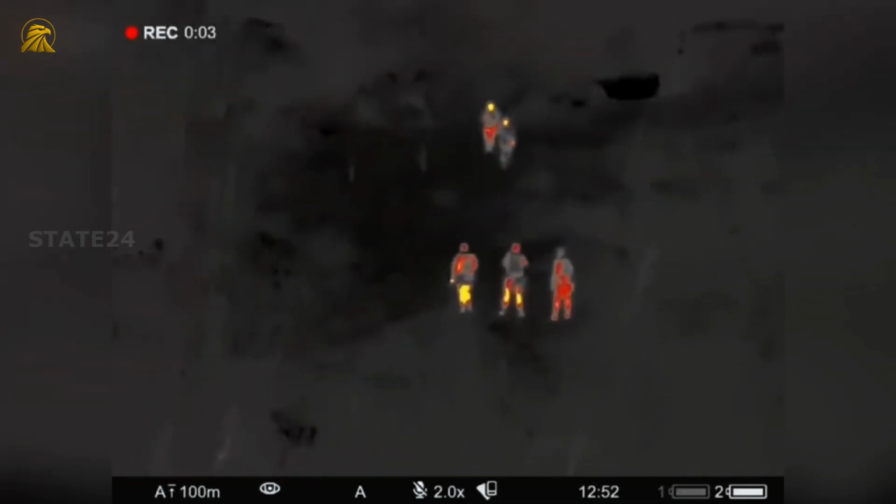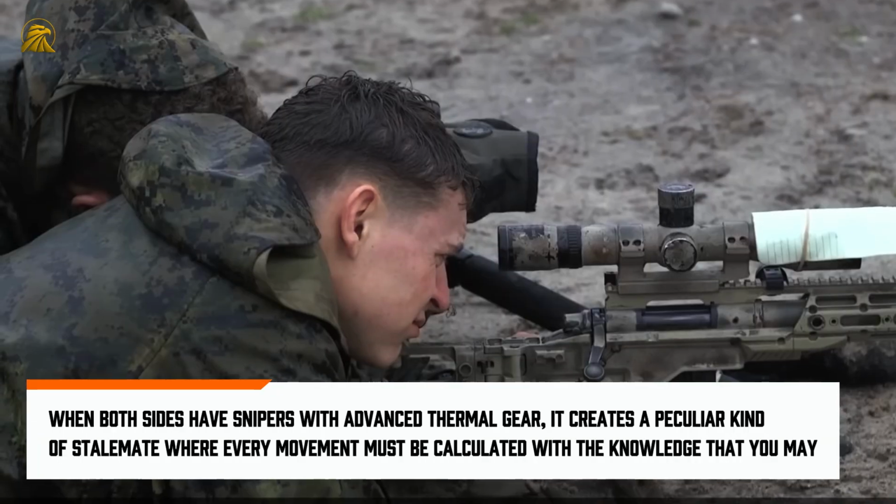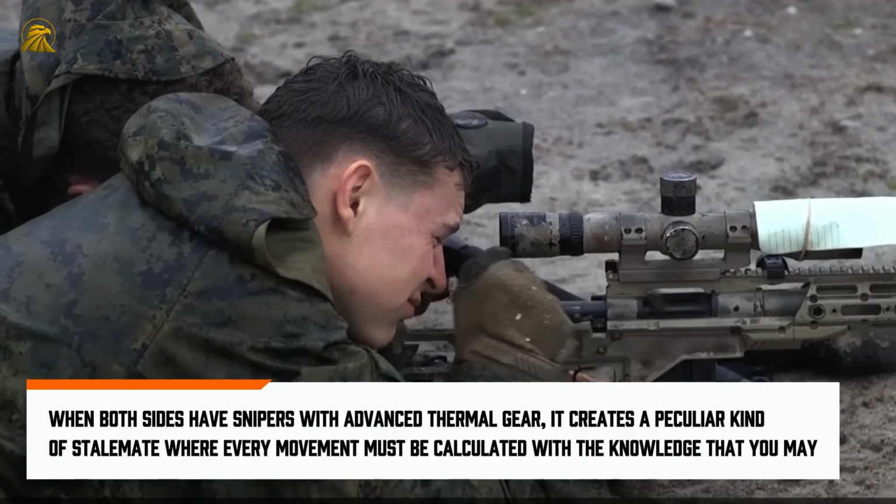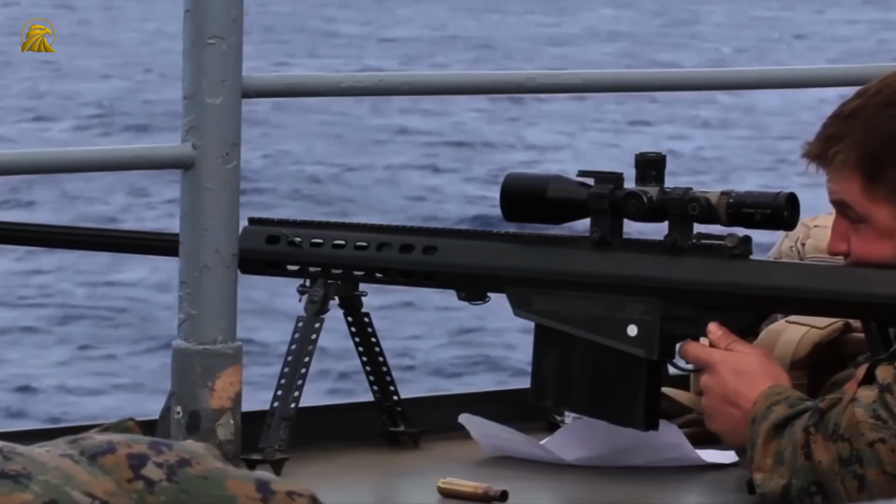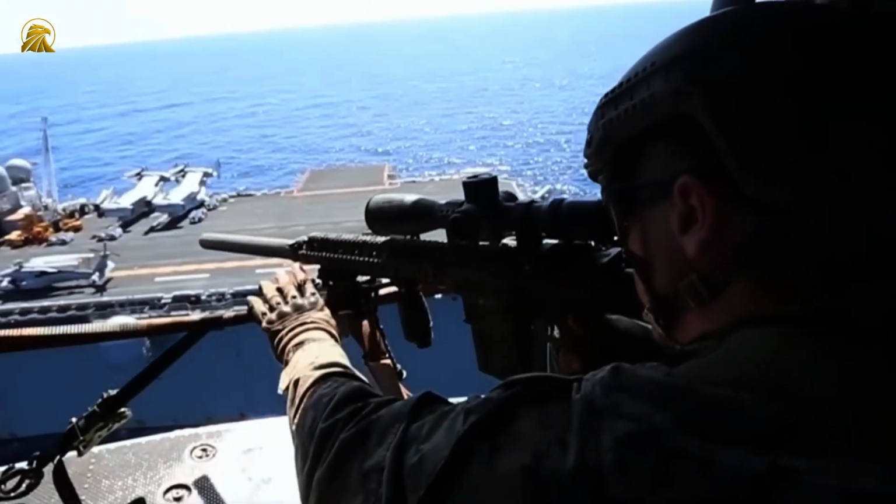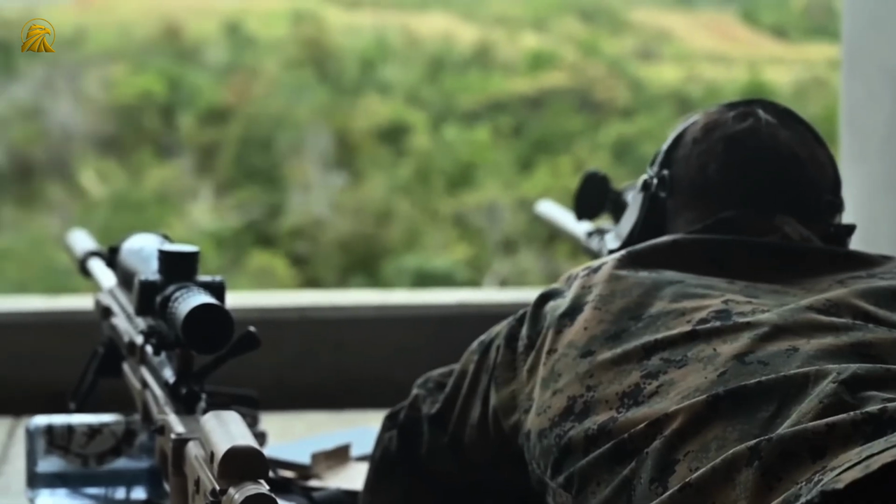But maybe the most effective countermeasure is simply developing equivalent capabilities. When both sides have snipers with advanced thermal gear, it creates a peculiar kind of stalemate where every movement must be calculated with the knowledge that you may be observed. That turns the battlefield into a deadly game of chess where patience, discipline, and tactical intelligence become as important as gear and marksmanship.